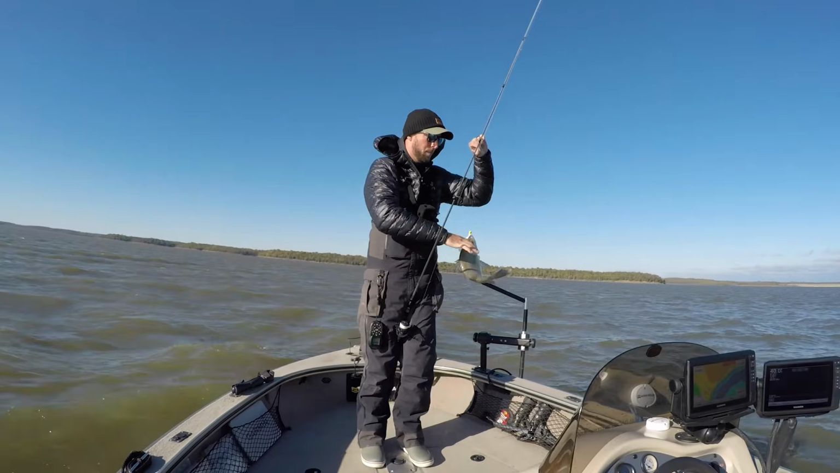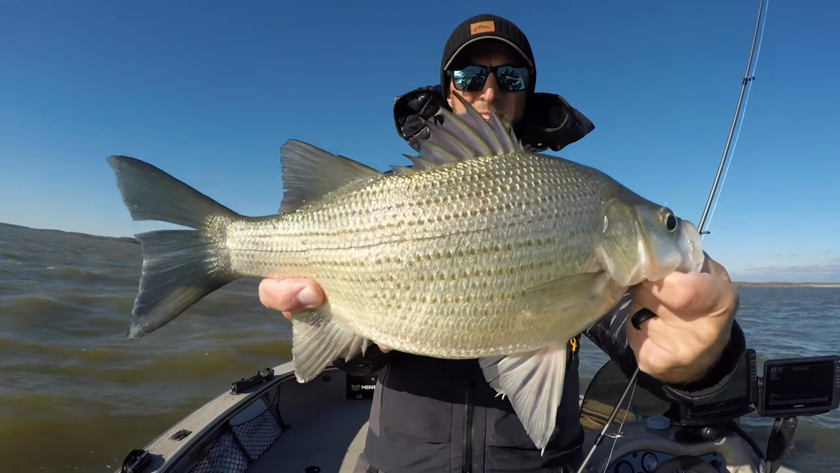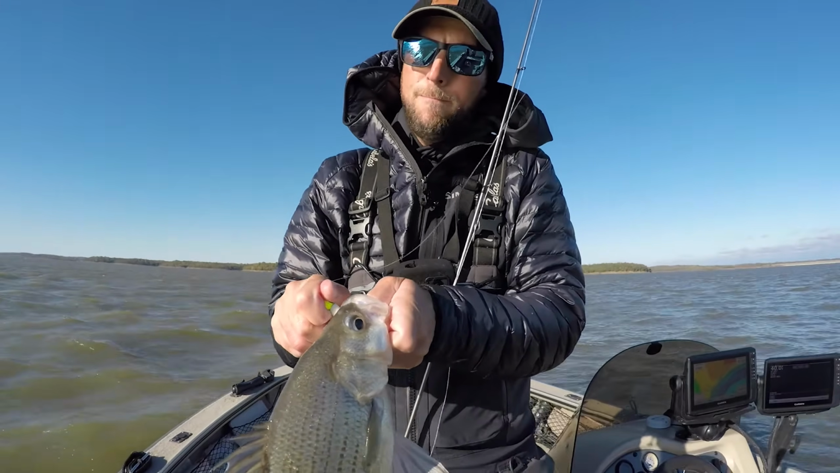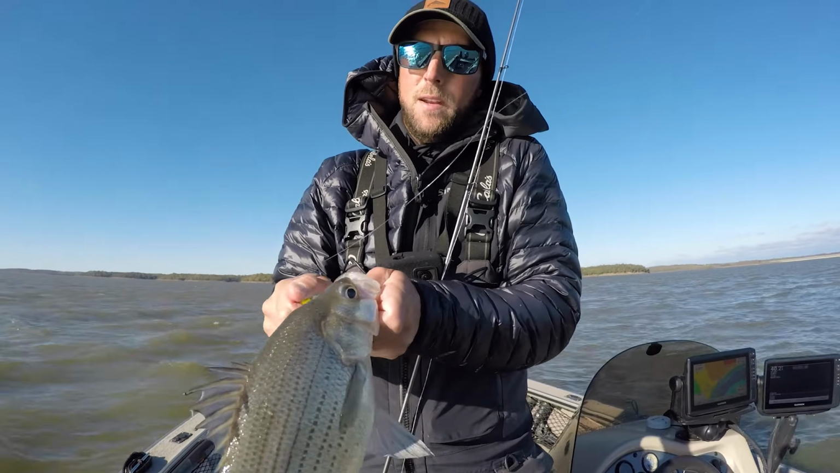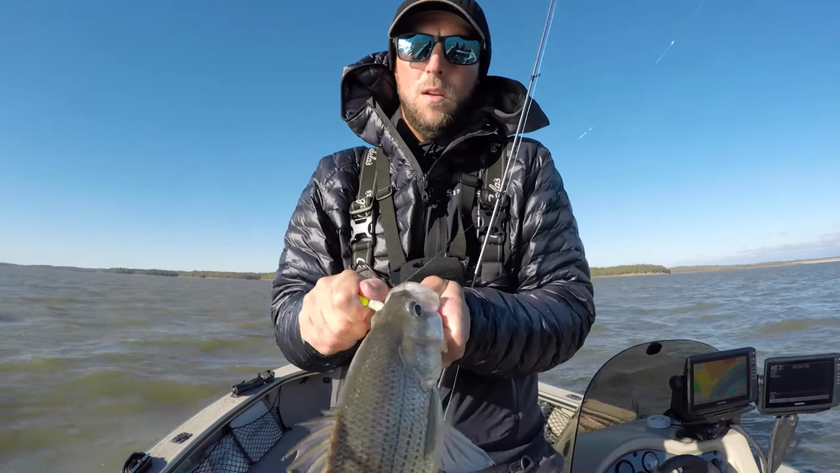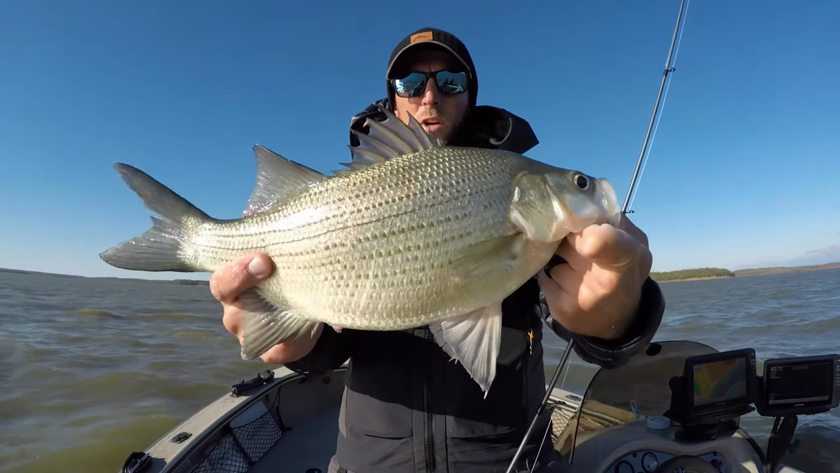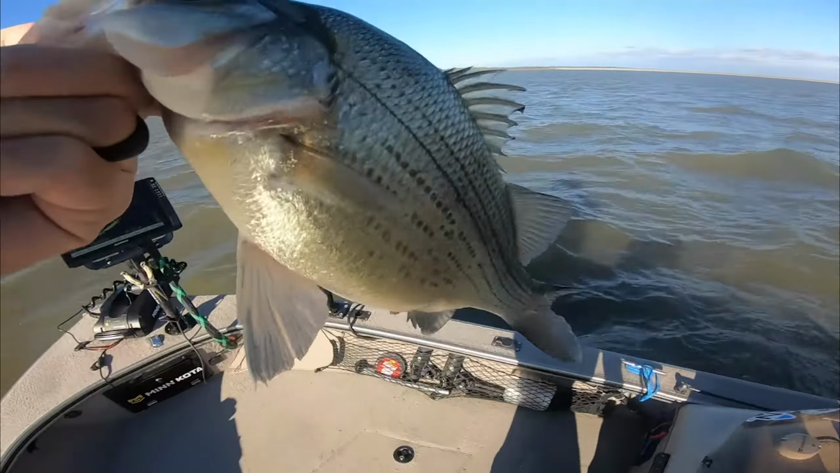Oh boy. Yeah, it's a butterball right there. Just a little football. They make them bigger. It's still a really fat, nice fall fish. That guy was not going anywhere ever. Wrecked my hook, wrecked my swim bait, but it's a nice chunky fat fall white bass. Let's do it again.